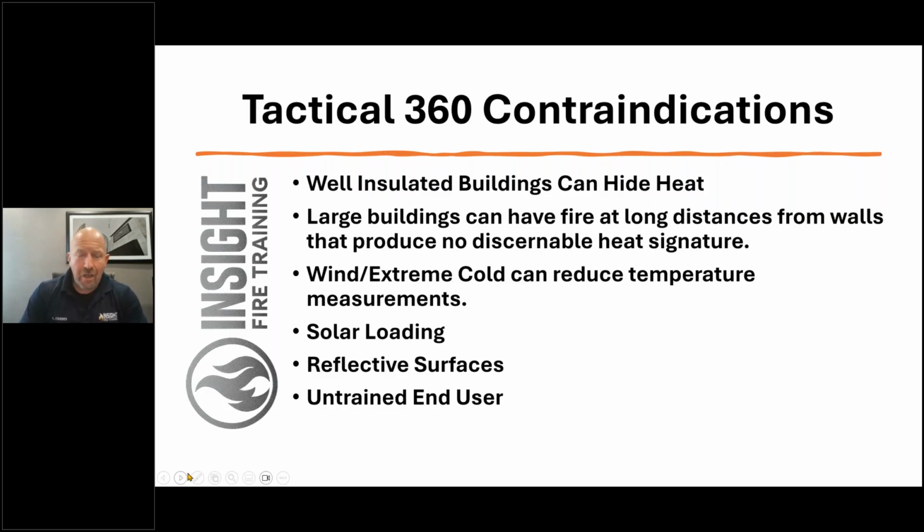When we talk about size ups, some of those contraindications would be well insulated buildings. You're looking at thick walls, reinforced walls, energy efficient green LEED certified SIP panels. They can all hide heat from you. Masonry walls. Large buildings can have a fire at a long distance from the walls and produce no discernible heat signature. You still have a fire in the building, but they're not near a wall or heating up something to show you a sign on the exterior.